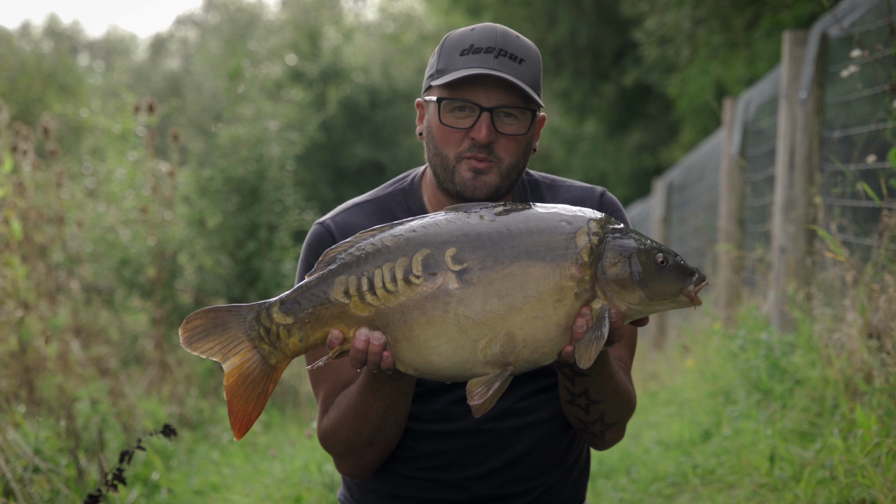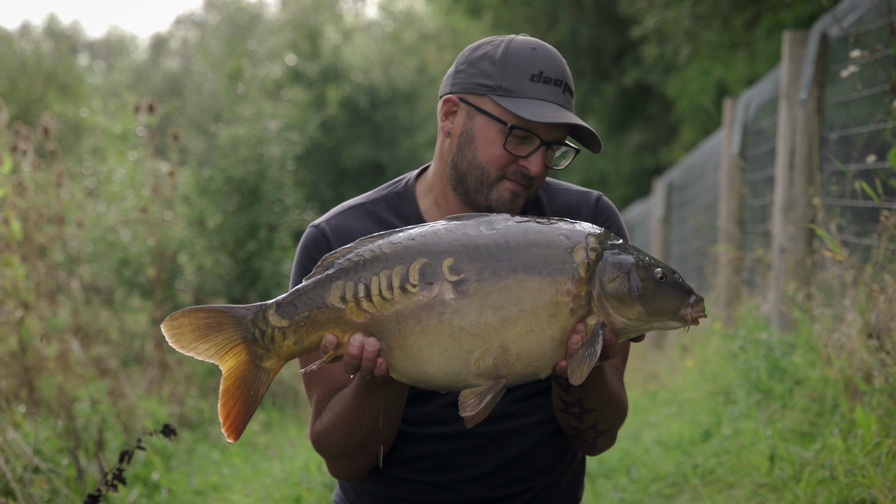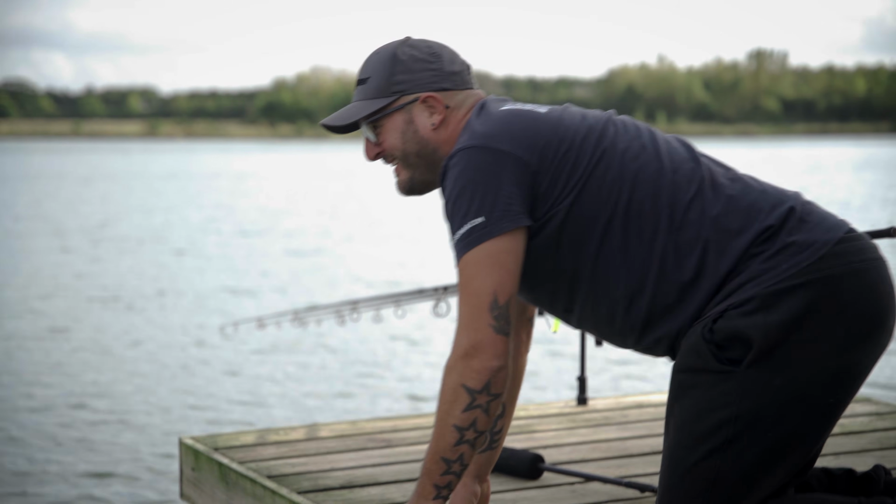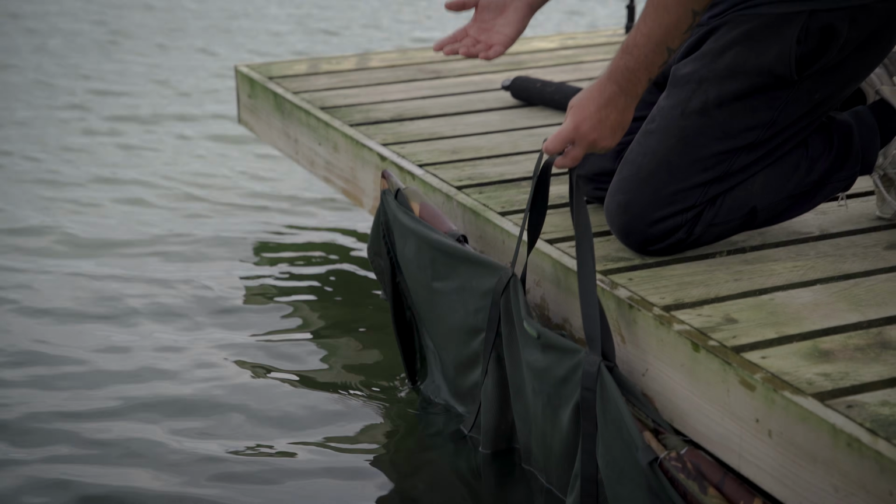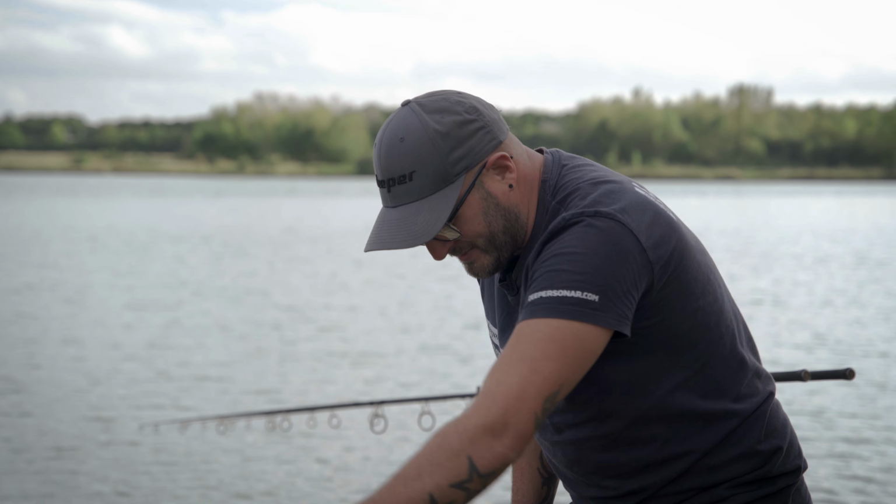We will get a few pictures quickly, slipping back. See if we can stick another one or two on the mat. Oh, you little... he's gone. He's gone. Oh, you little... So we was going to do a bit of returner spiel, that sort of business. But the minute I lowered him into the water in the retainer, he's already helped himself back off to his home. So yeah, empty sling.